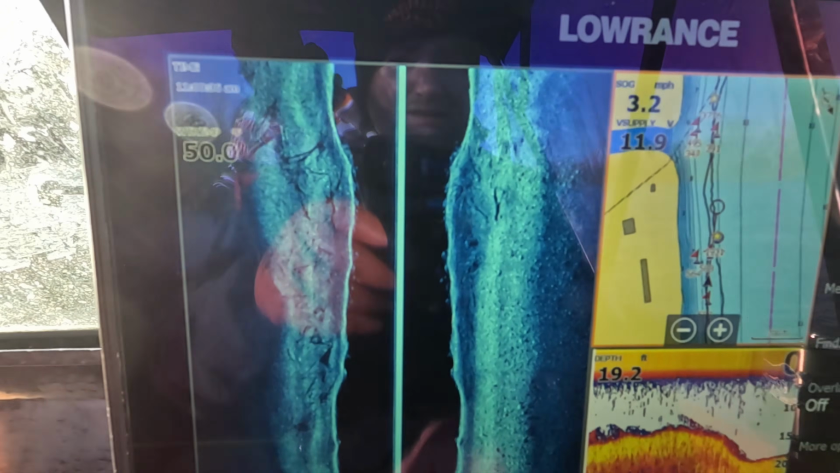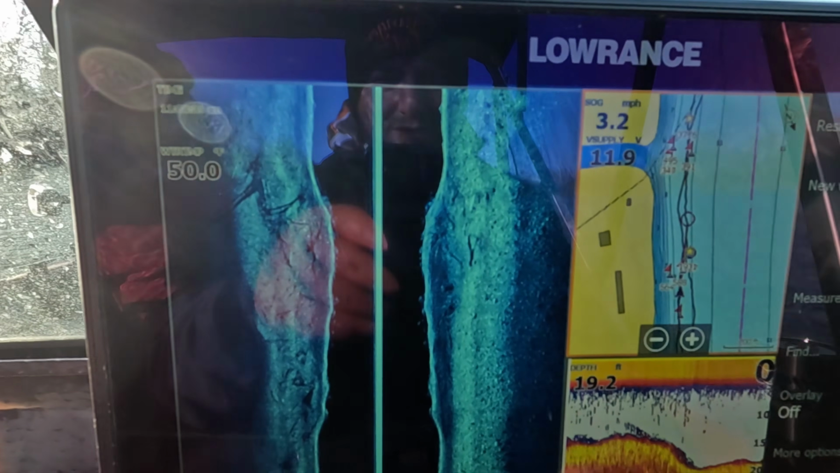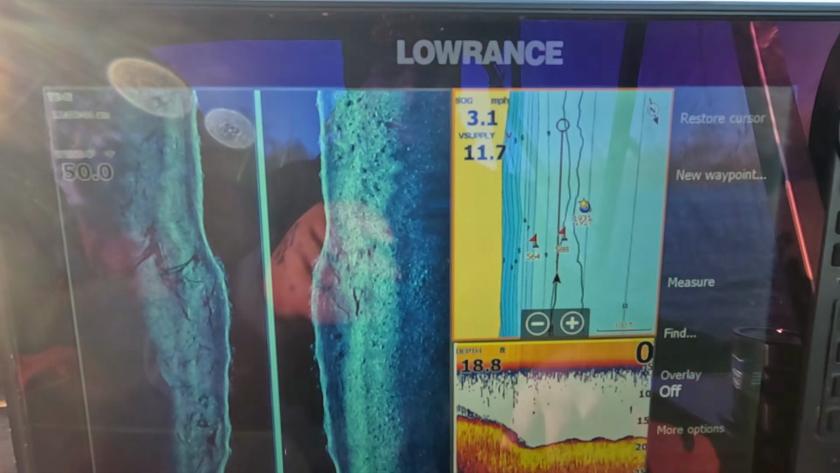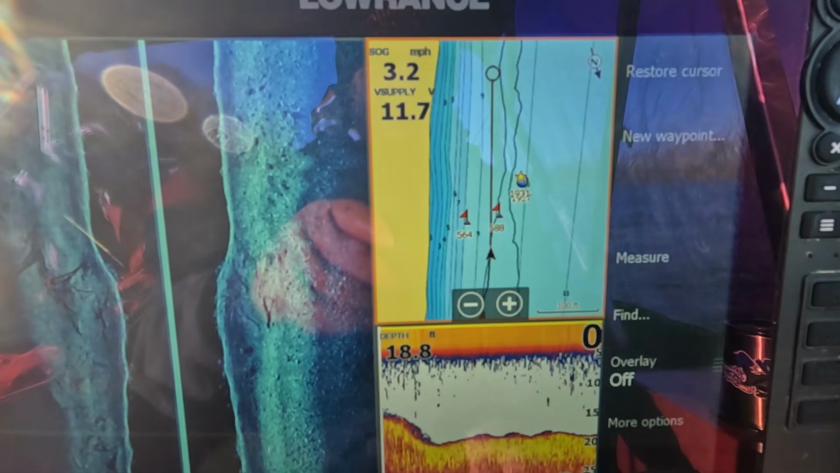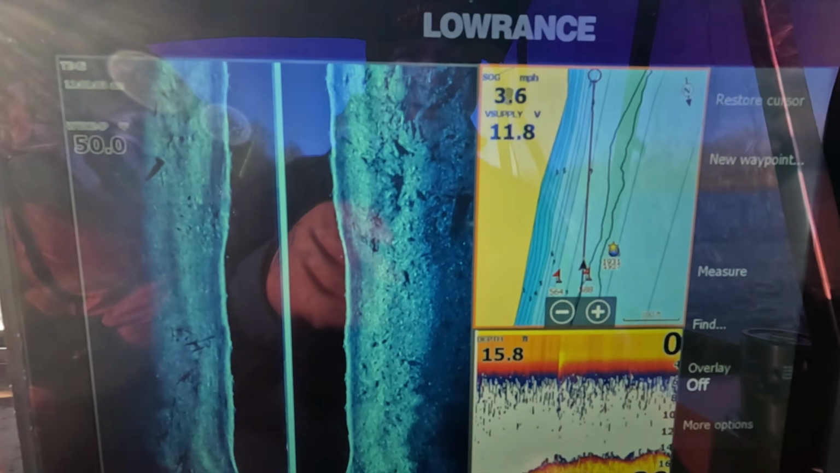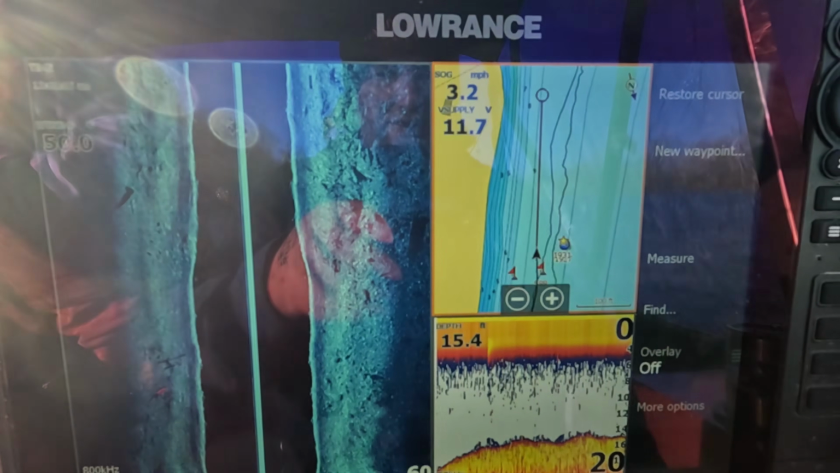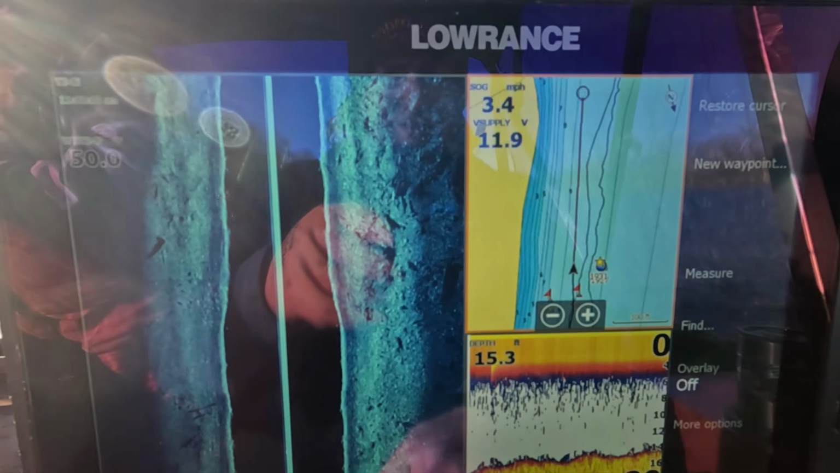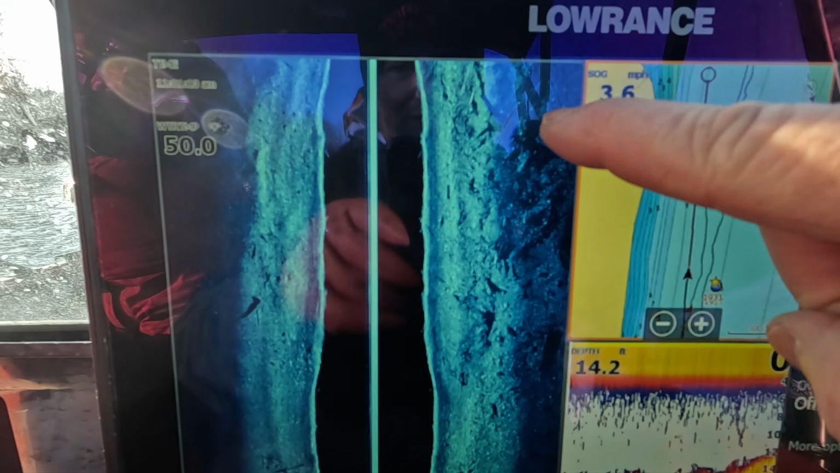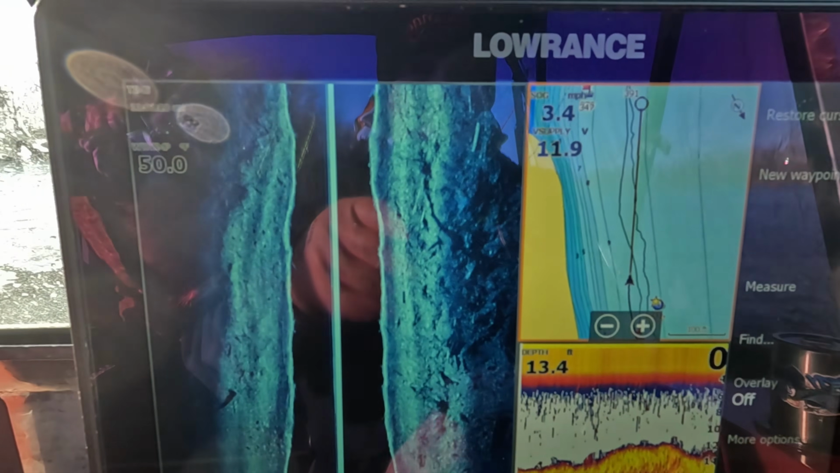We got some stuff mixed in that wood. Keep on easing up through here. Now I've got some waypoints, as you can see, marked there. We've got one little fish right there. That's a little guy. I'm going to go all the way up to where the creek actually comes in and see if the old creek channel has bait in it or not. Got a bunch of wood out here. I'm kind of in a little bit. A little tree right there.